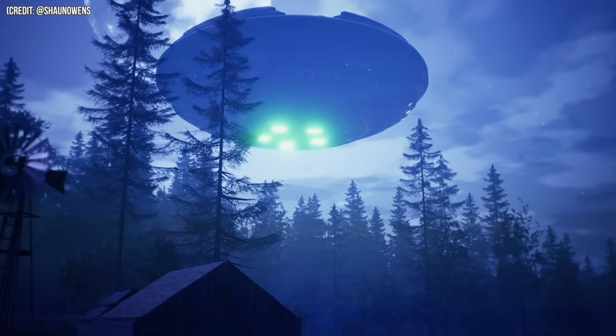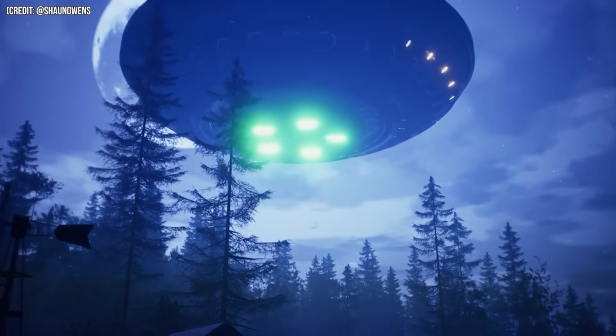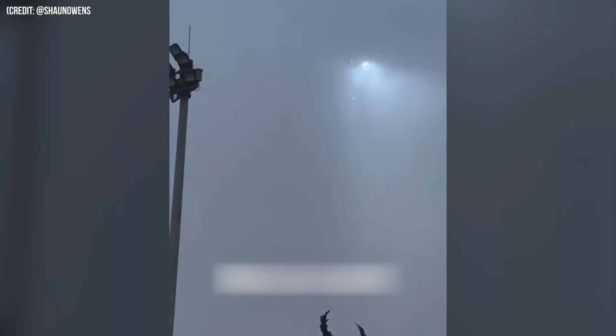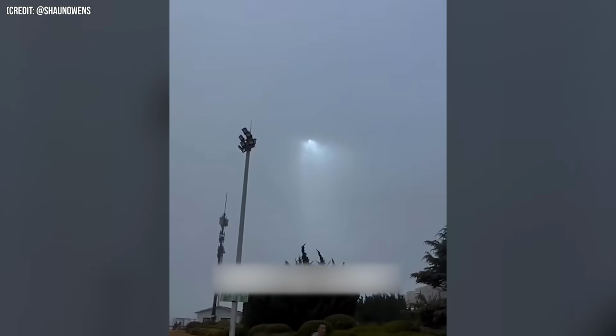Number 39. A man in Canada witnessed a weird thing happening in the sky. What appears to be a UFO or something was seen between the clouds. Not only the man, but others who saw it were just as surprised as he was. However, what actually happened was that they were stadium lights covered in thick fog due to the weather, making them appear like a UFO.